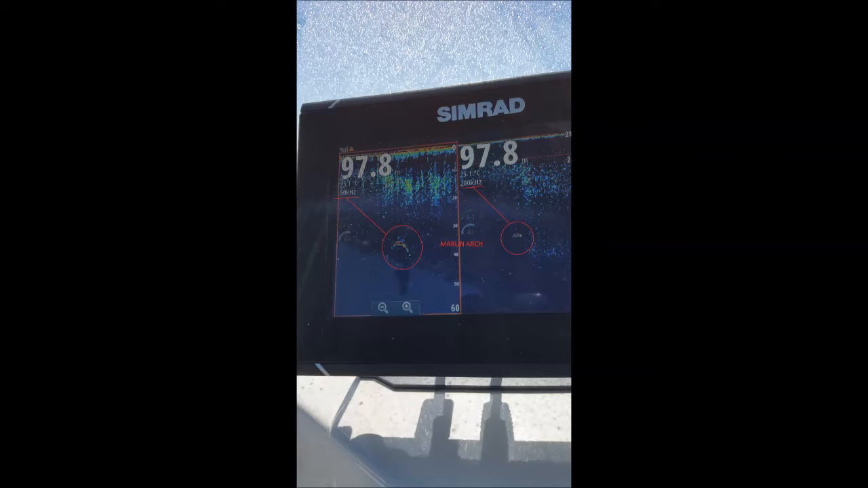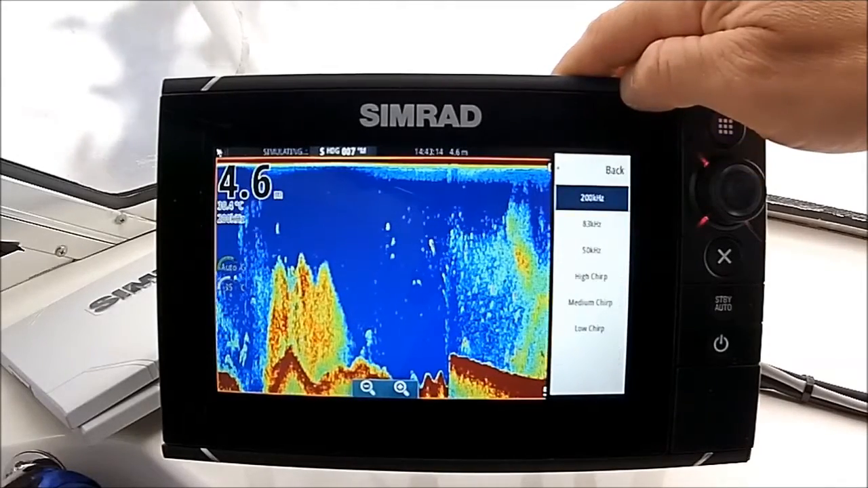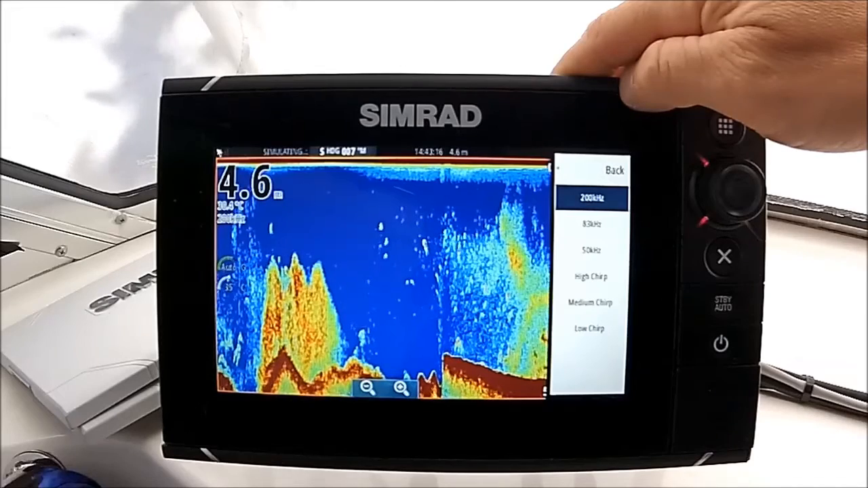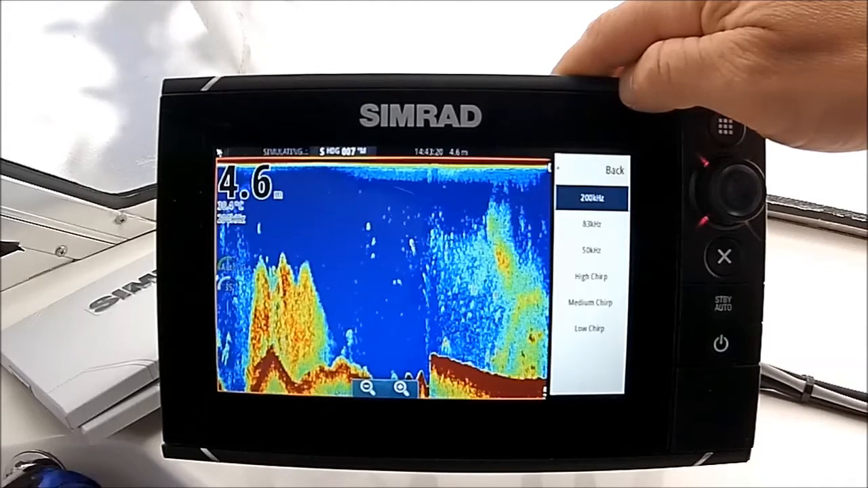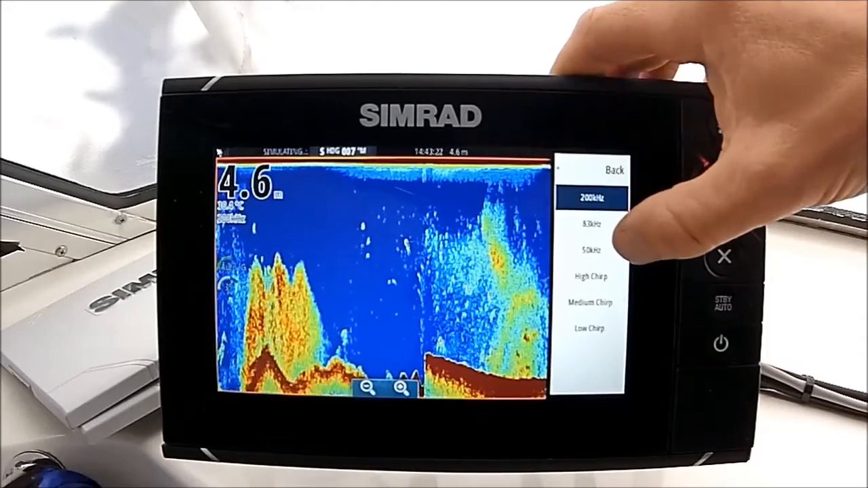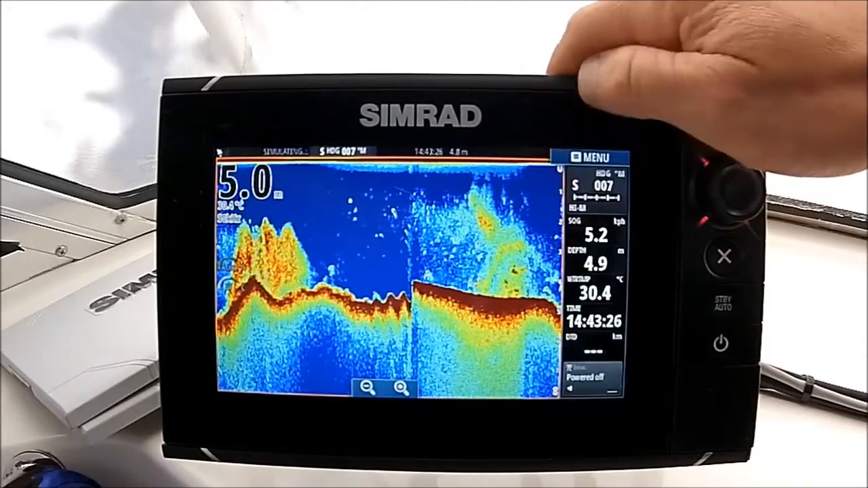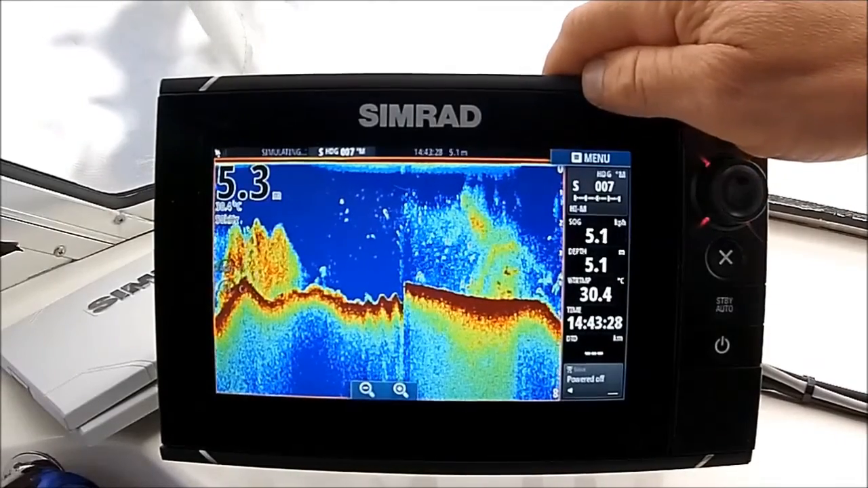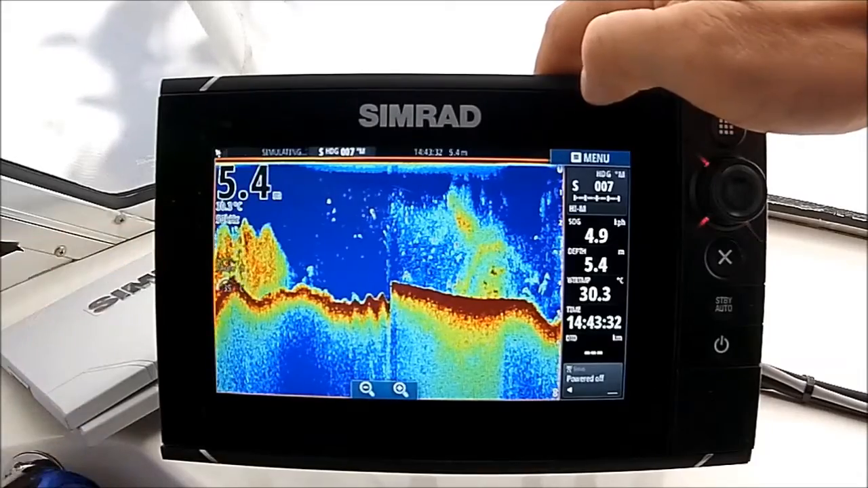Now to change to low frequency from this screen, you'll go into your menu and frequency, and there's a list of different frequencies that you can choose from. Again, not being a chirp transducer, you just click 50 Hertz here, and that'll give me low frequency, and the unit will now change down into 50 Hertz and low frequency, which you can see on the left hand of the screen here.